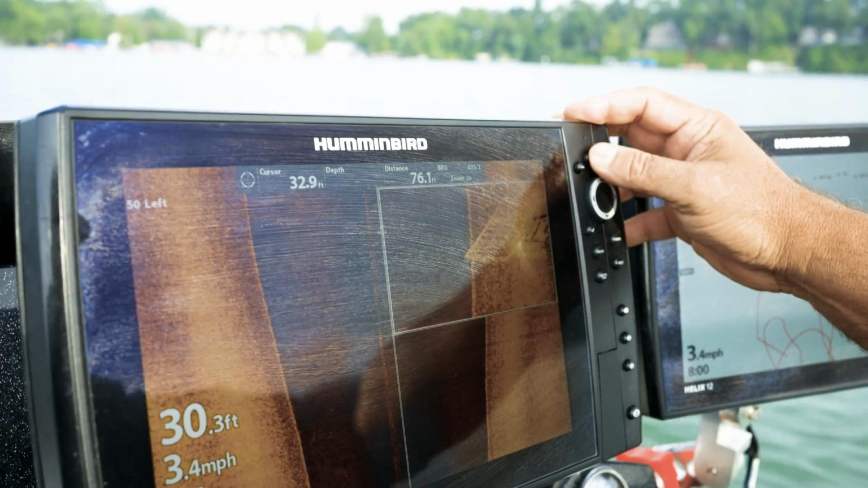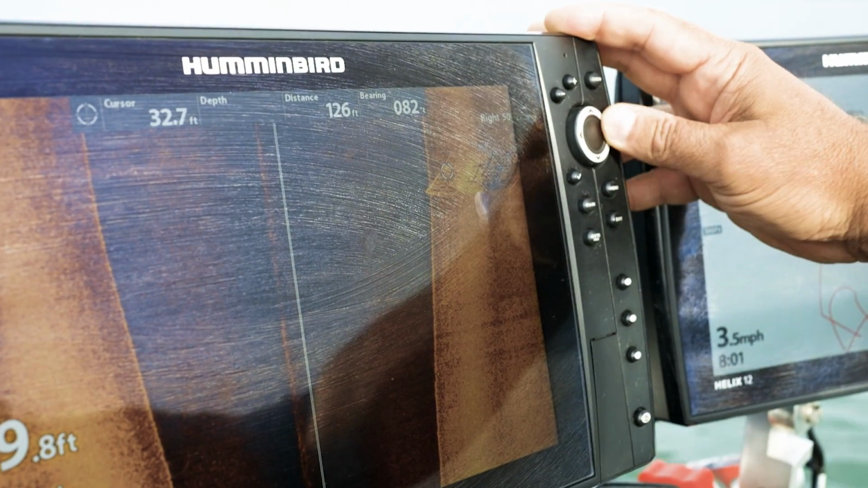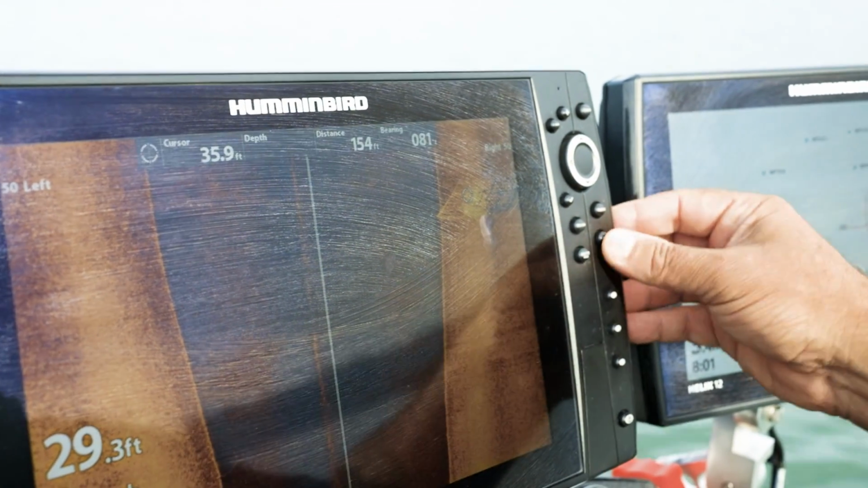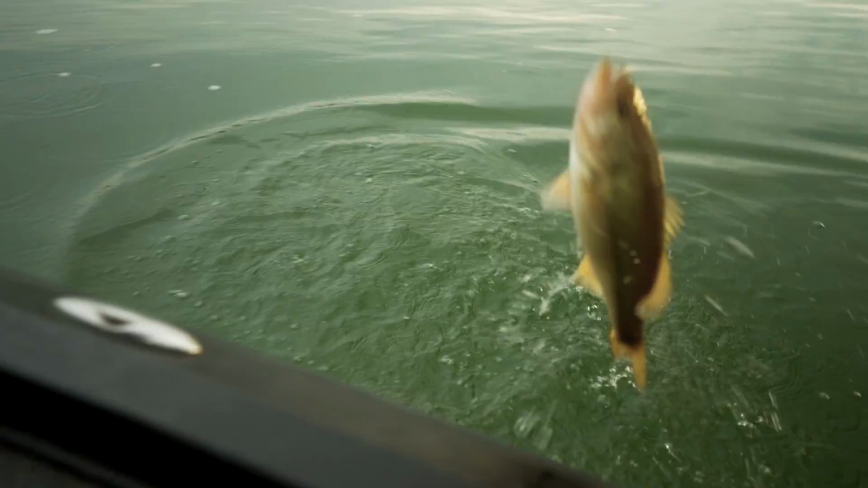I can blow it up and look at it, check if there's any fish on it, and then what I'll do is just drop a waypoint on it. Got it. So after I find this outer stuff, like we're gonna go look for a couple sunken boats, then I'm gonna go to the bow of the boat and show you how I'll fish this stuff.